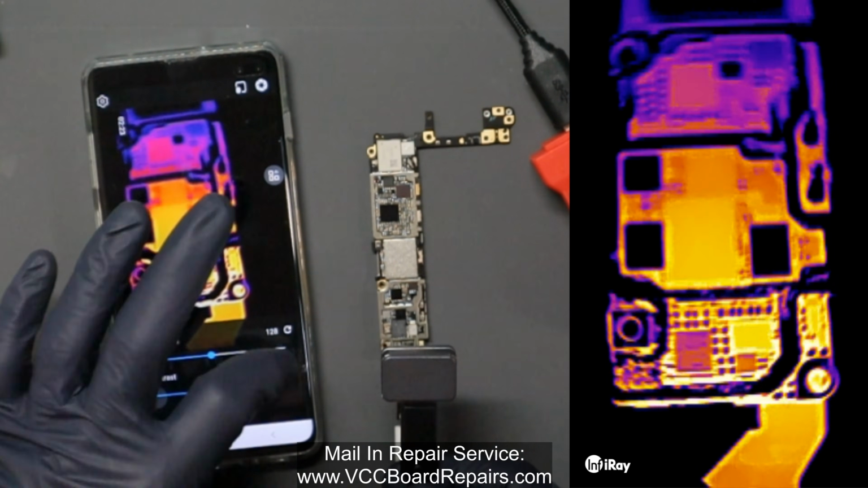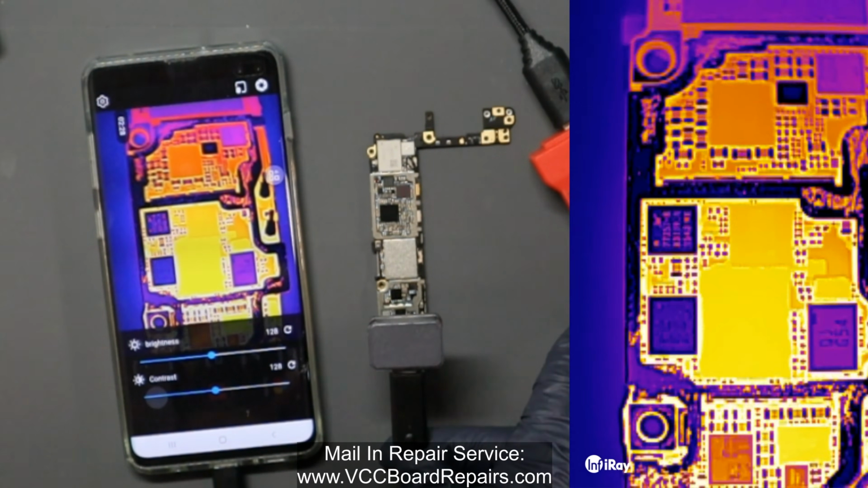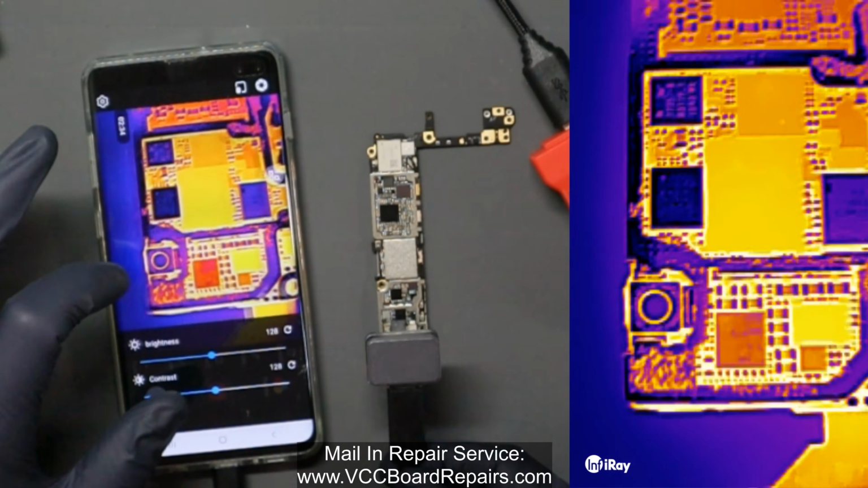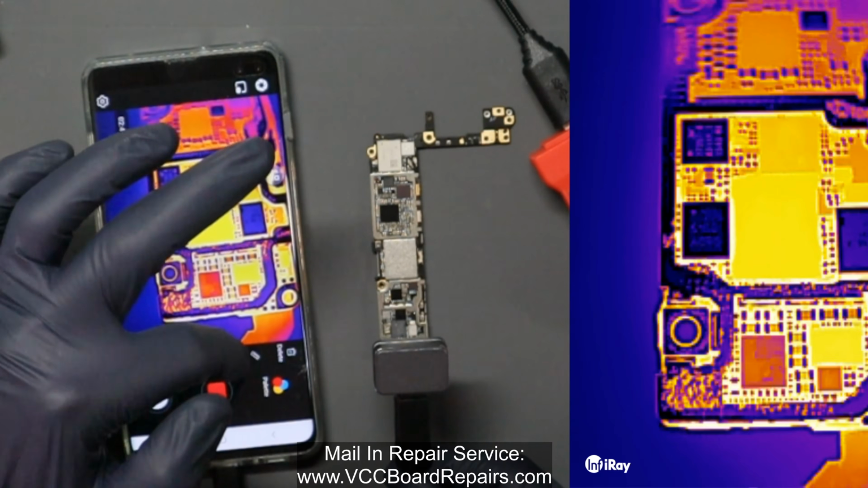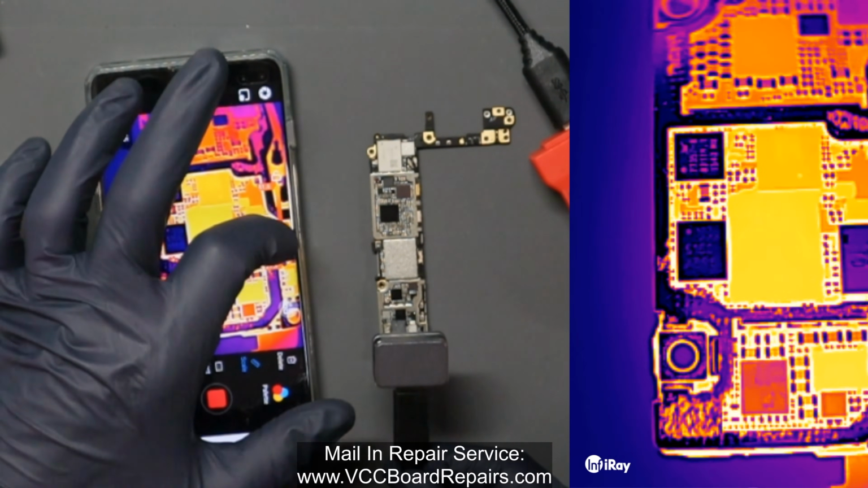Now with the default settings, this is what it looks like. It's not bad. I mean, the image is pretty clear, and you do have to be at a fixed distance. Now let me click on scale and see if maybe I could adjust this to get a better view.